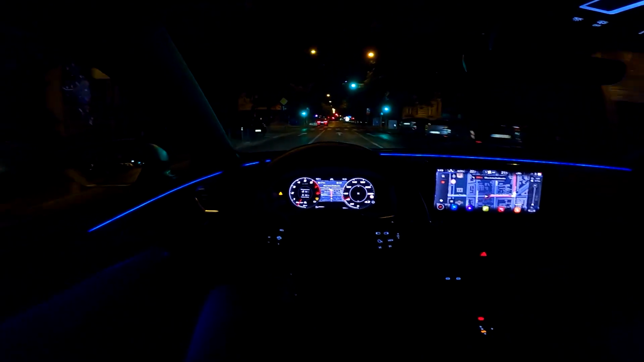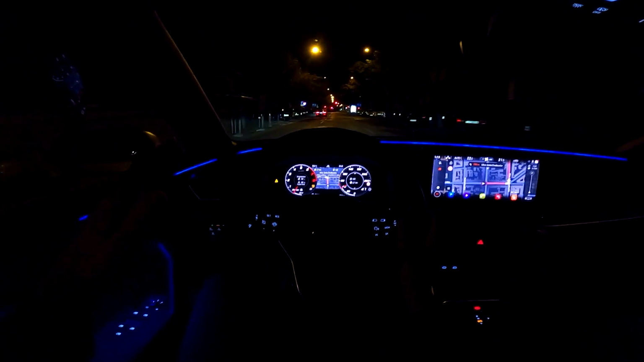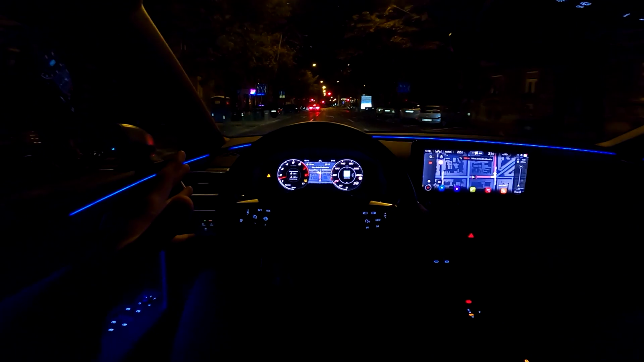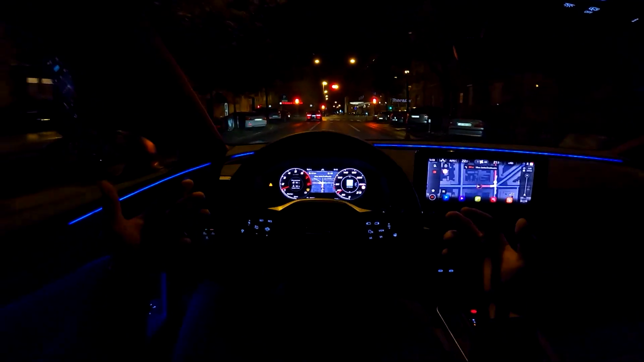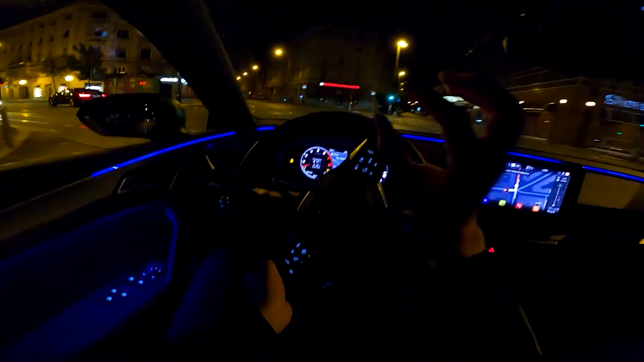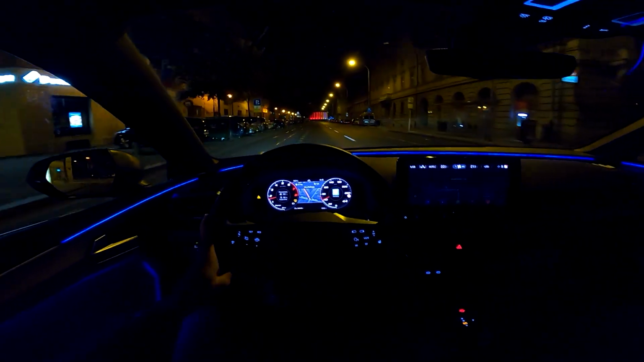And if you are wondering why our revs went down, I'm now in the normal mode. And the thing is, with this car, as it uses the mild hybrid, it can cruise along without actually using the engine for a few moments. So yeah, that's cool.